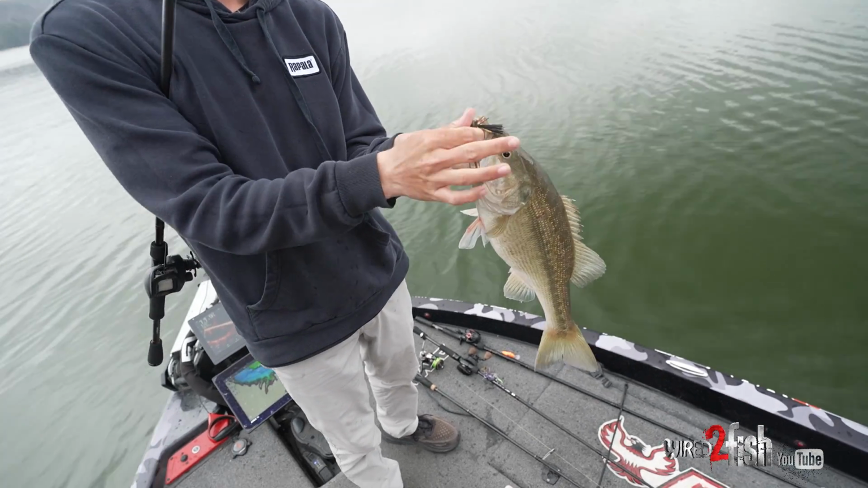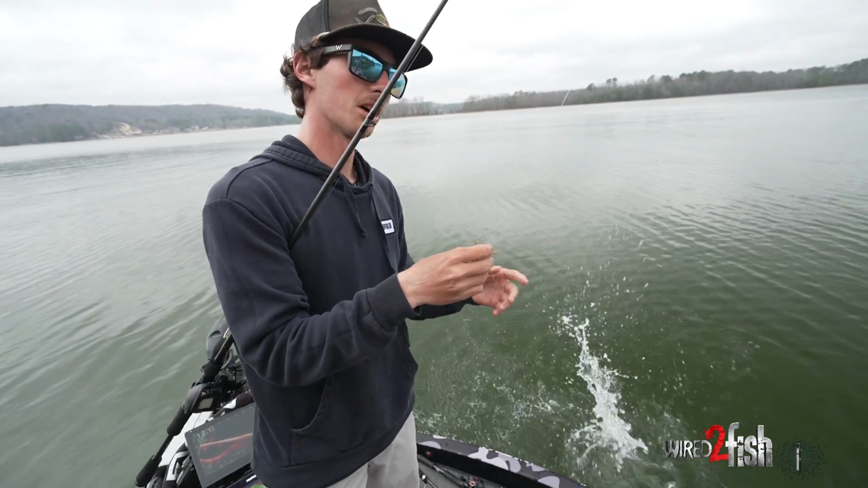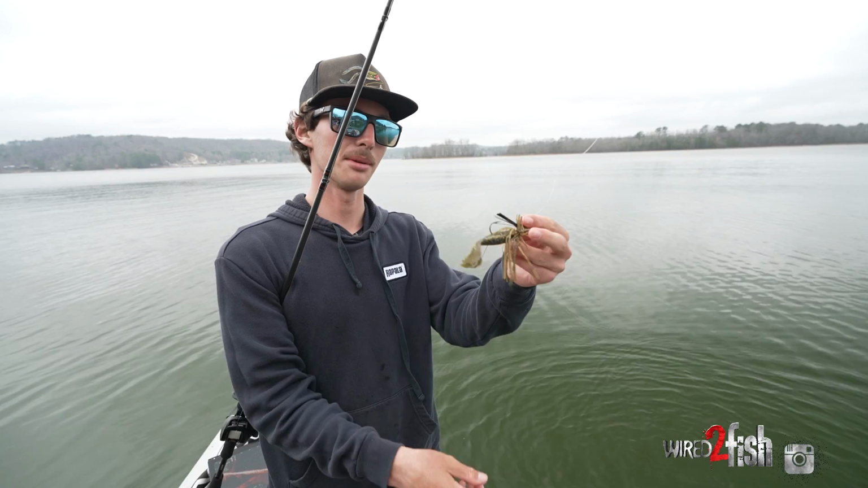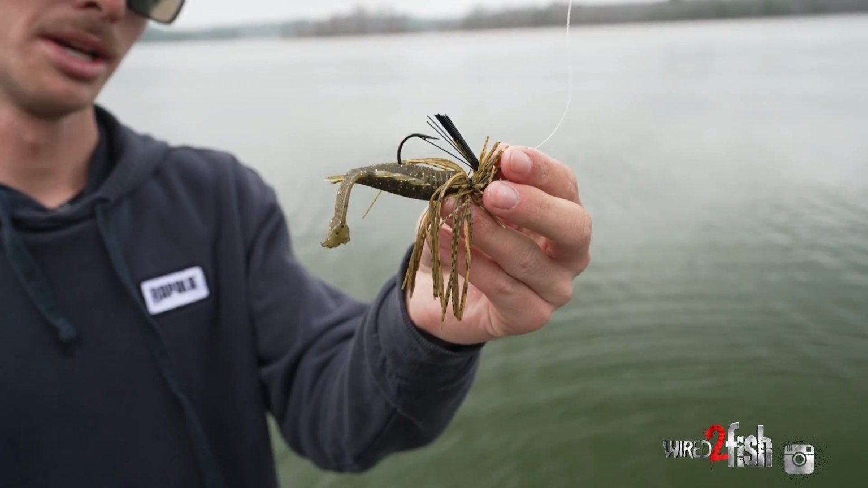So actually we're in the mouth of a short little pocket again. And probably a 3-pounder, but these fish are just staged out on a main lake point right here. It's a short little bluffy style point. I'm throwing a really light ball head jig. This is a Crush City cleanup crawl.